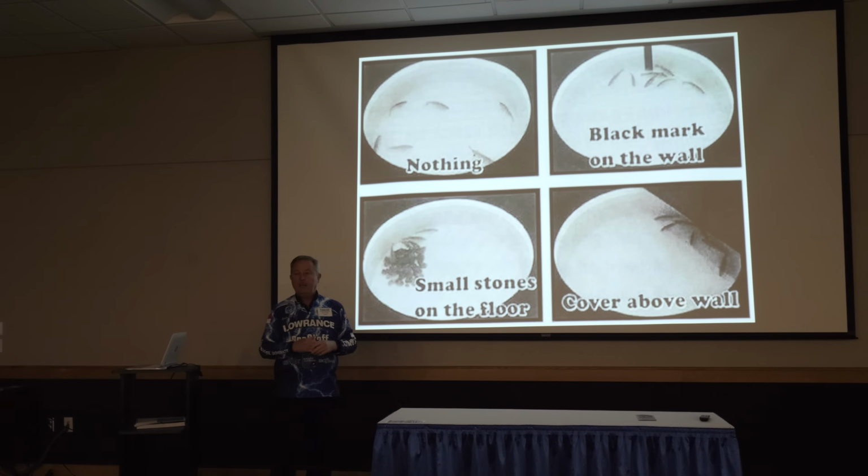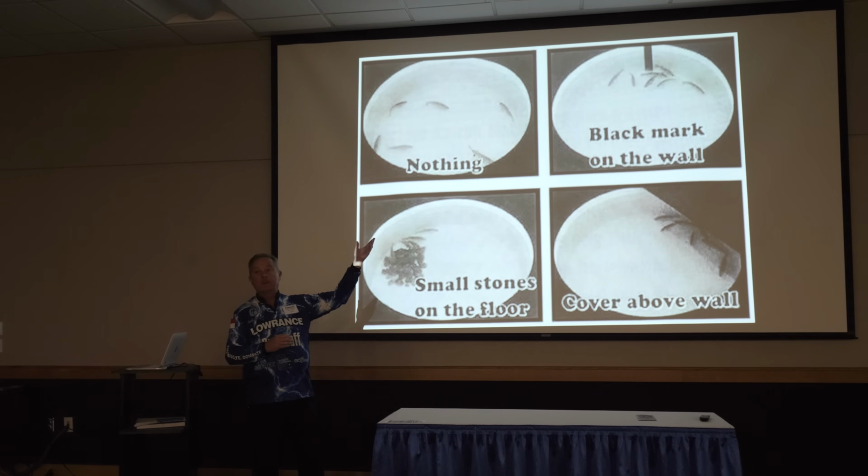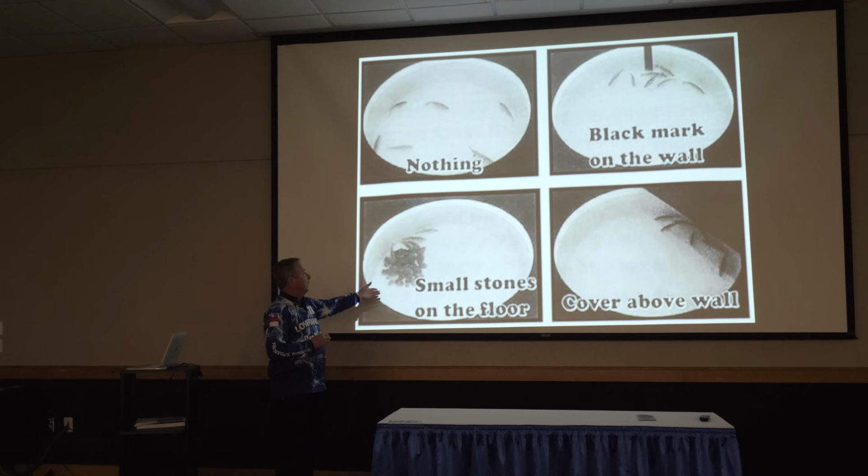Nothing. That's not a physical feature. It's just a black mark. And look where the fish are. Here, they put a few rocks on the bottom. You can't tell the bass from the rocks. And there, they put a cover over the top of the rocks. And they don't go anywhere else in the pool.